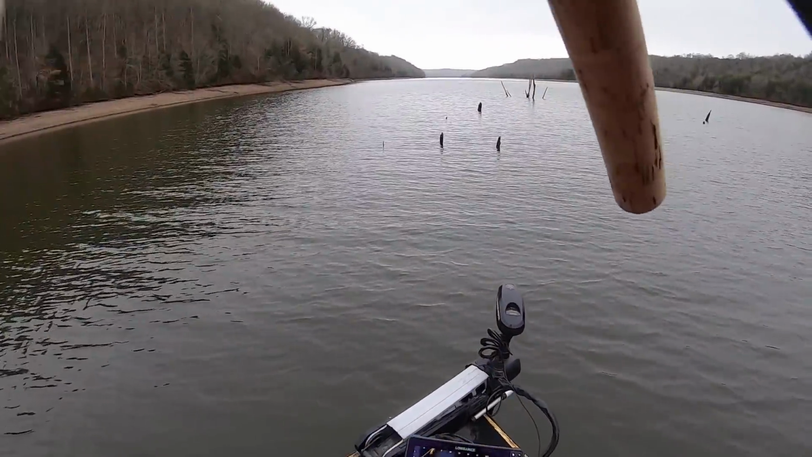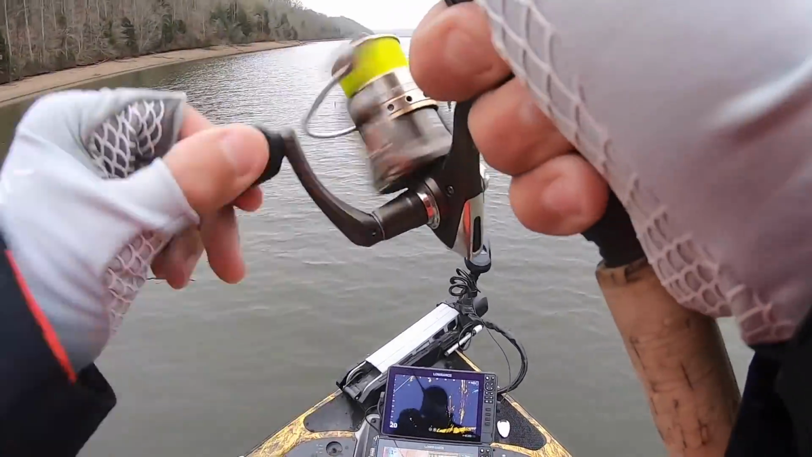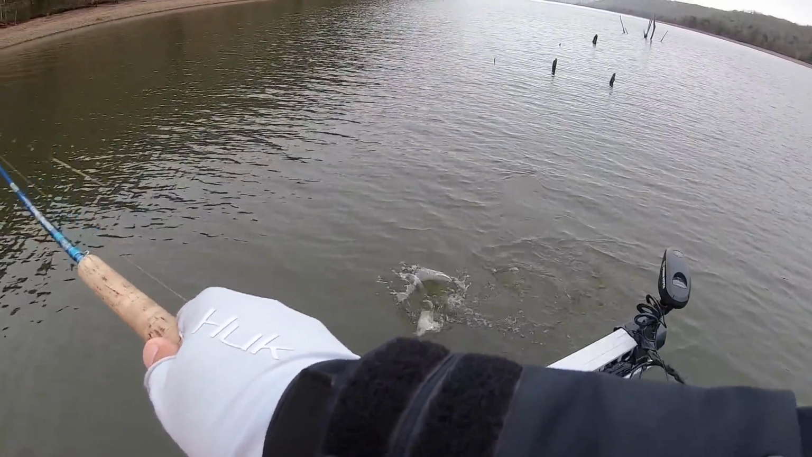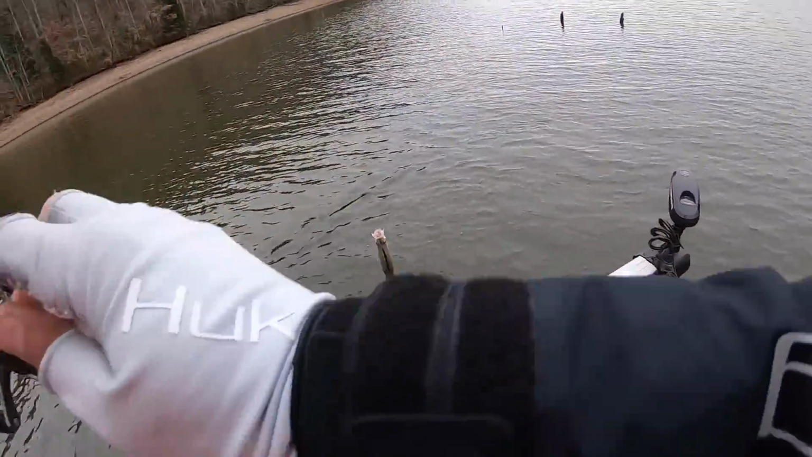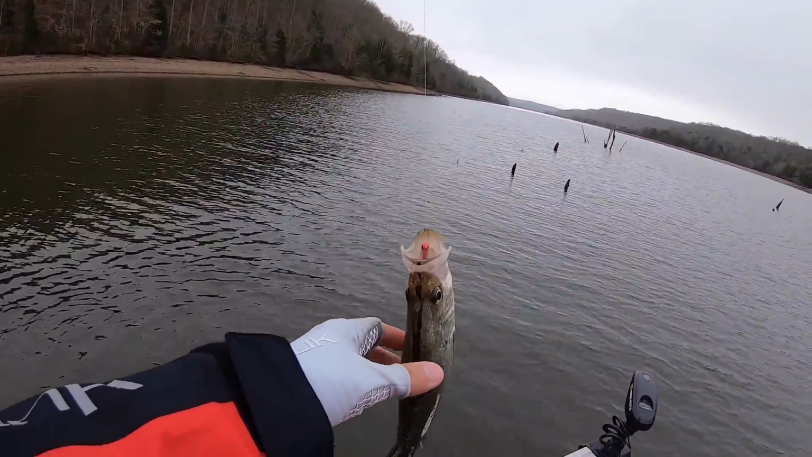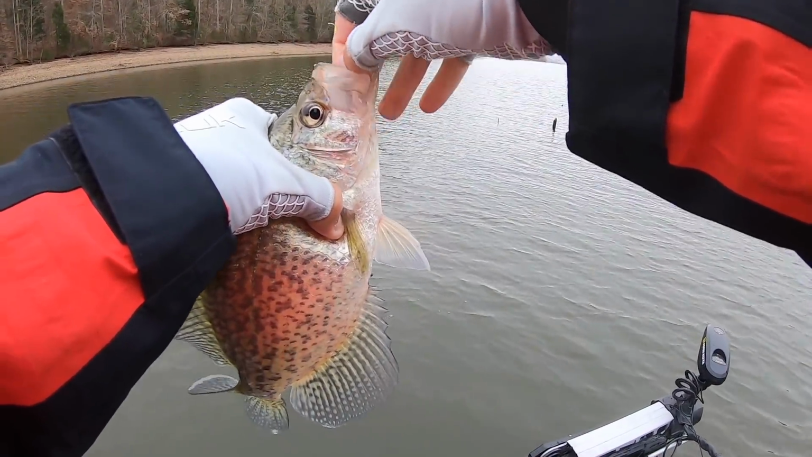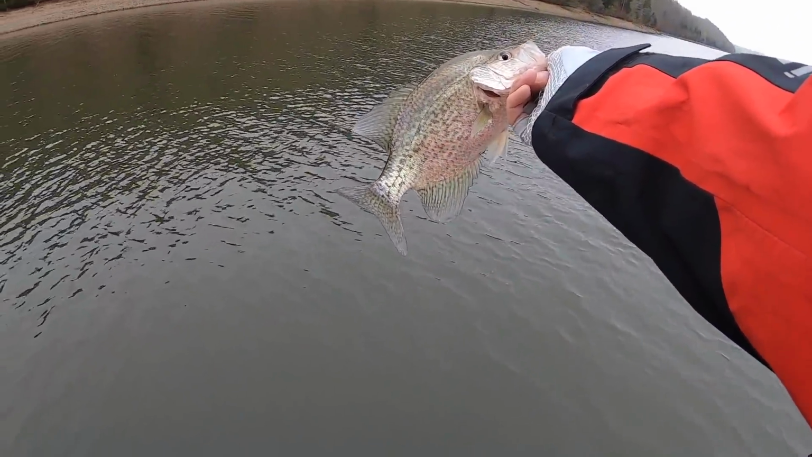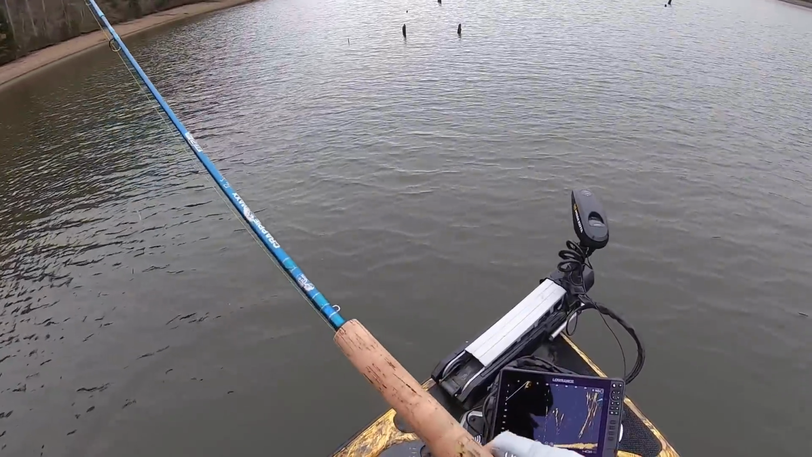Oh, there he is. Good one too. Yep, it's a nice one. I could tell by how big those dots were on Active Target that was a pretty nice fish. All of them, I'm gonna say, are probably about that same size. It's a nice one. I mean, that's how it's supposed to work.